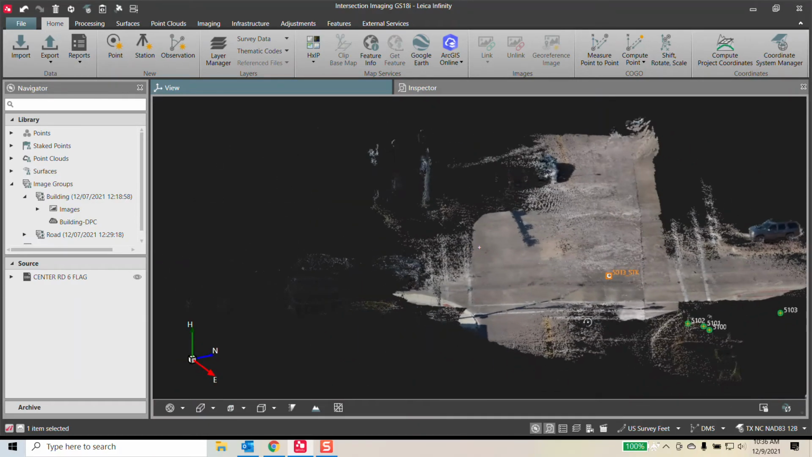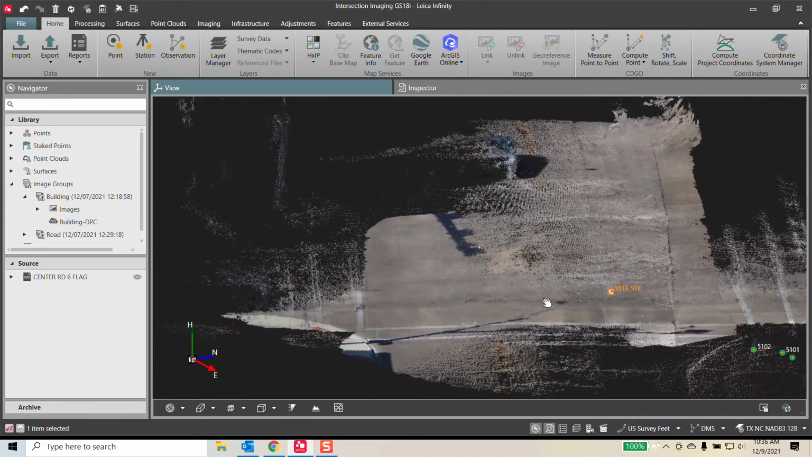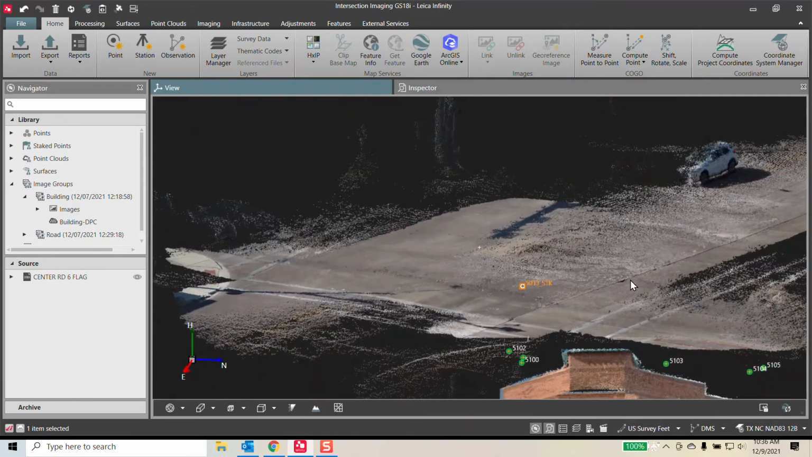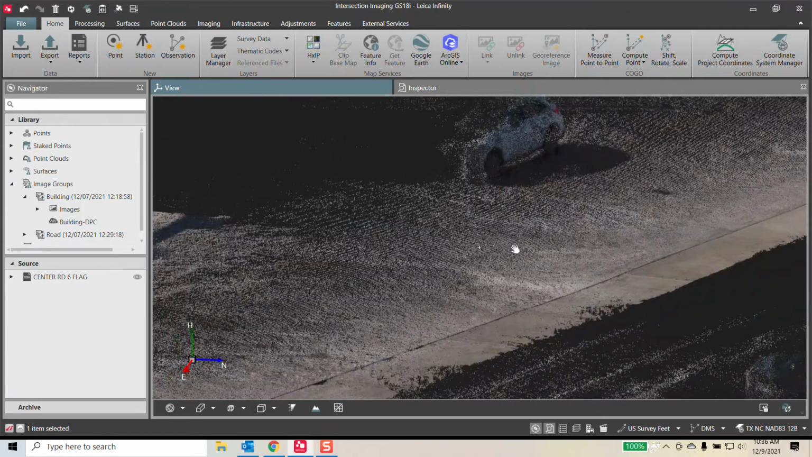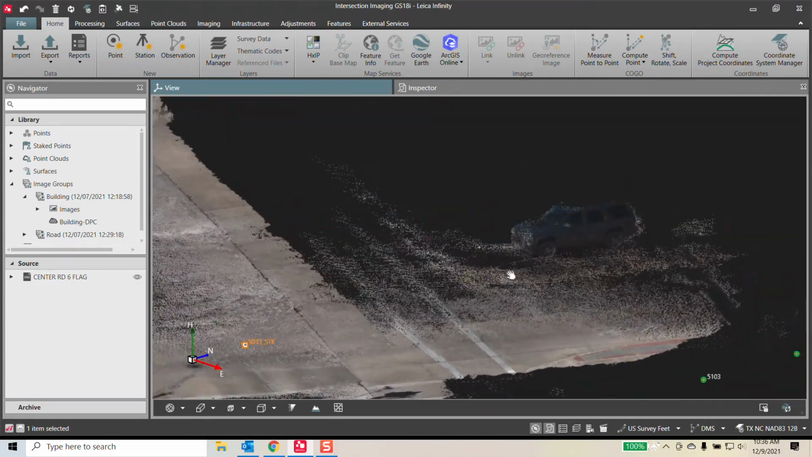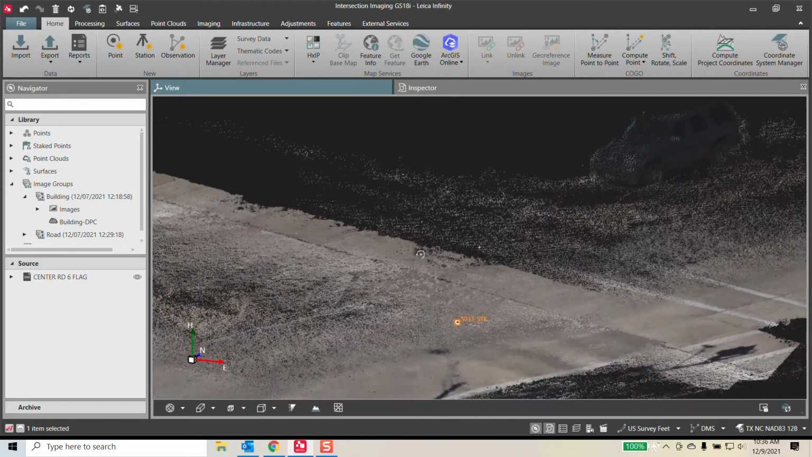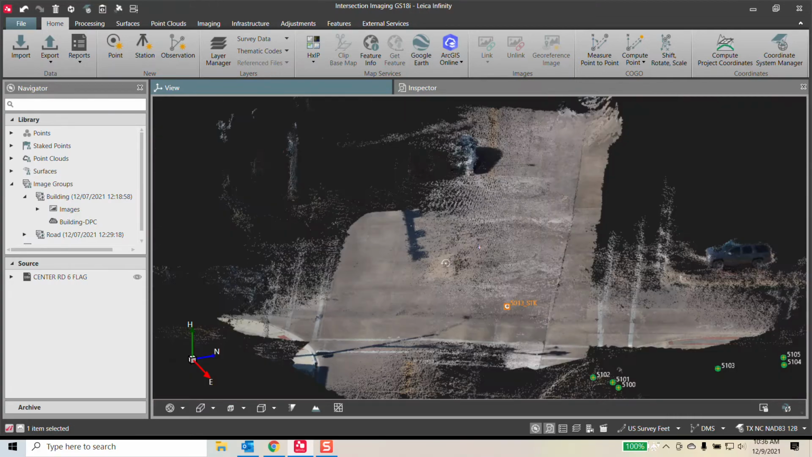There we go. So you see here, all the cars actually got removed. There was one that was sitting still the entire time, so we got that car. And we had this SUV right here that was sitting still the entire time we walked, so we were able to process that. But we got the road really well.